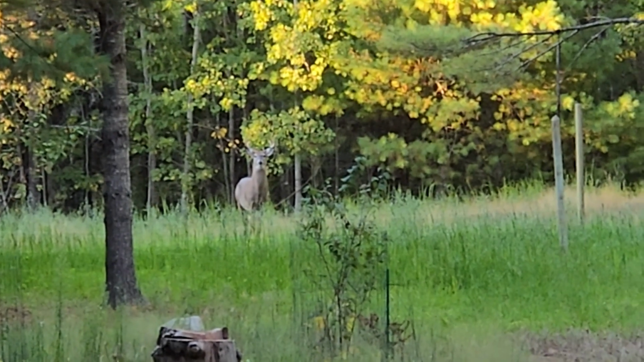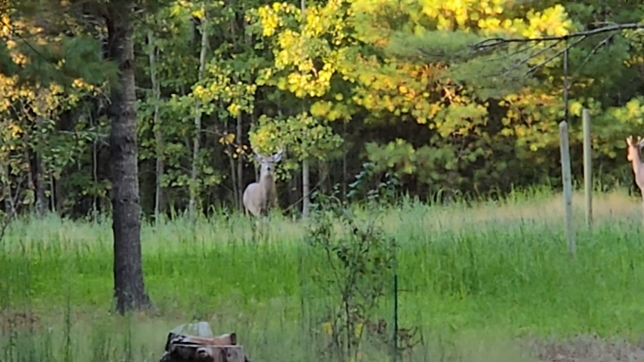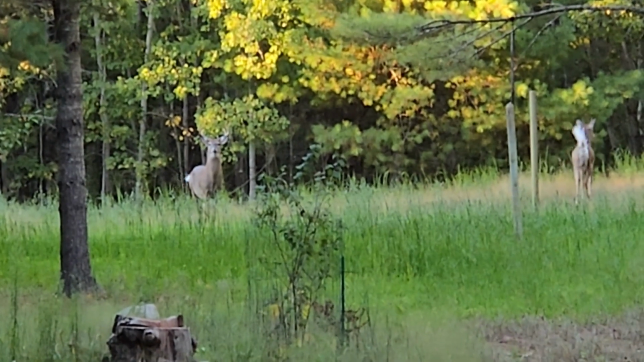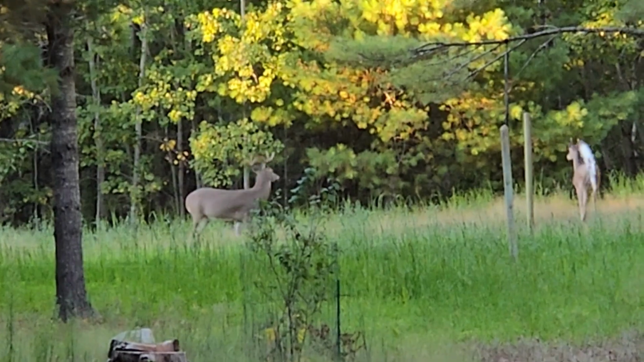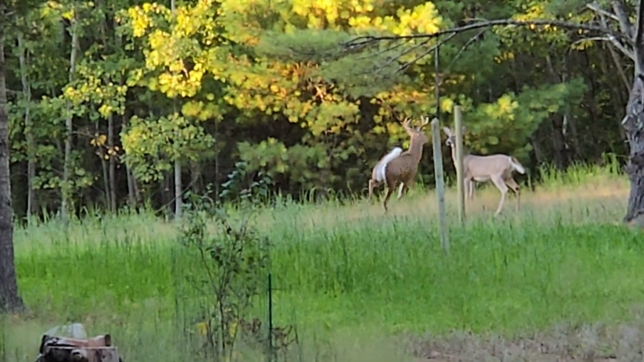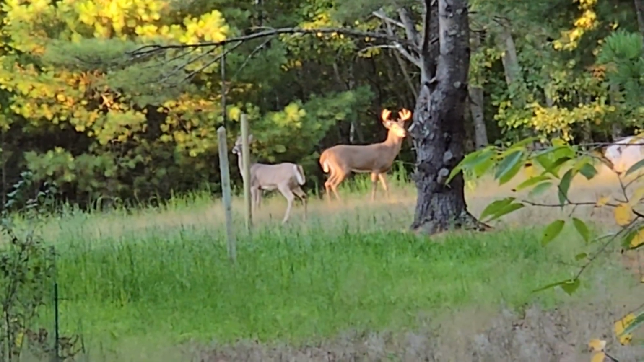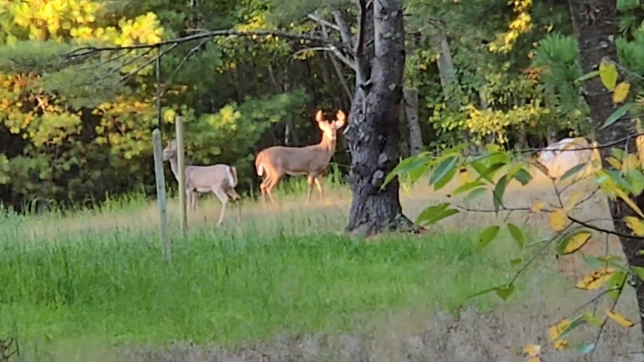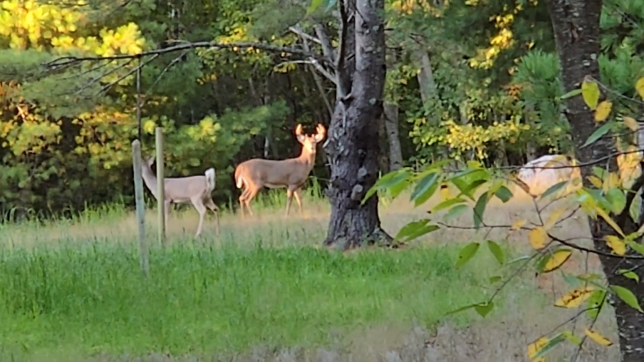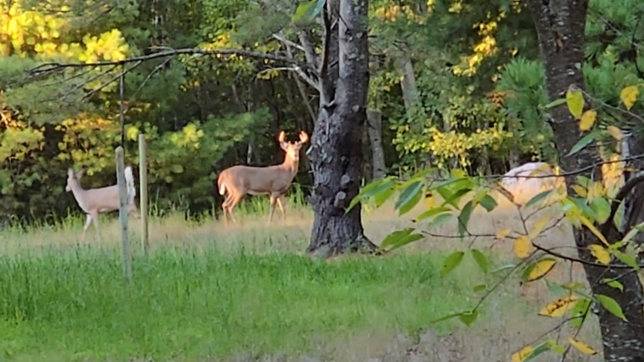That's an S24, I think. The camera is excellent on there for zooming in and getting something that far away and making it look nice. I was perfectly still at that time, but he knew something was up and he was not going to stay in that field, so he left.